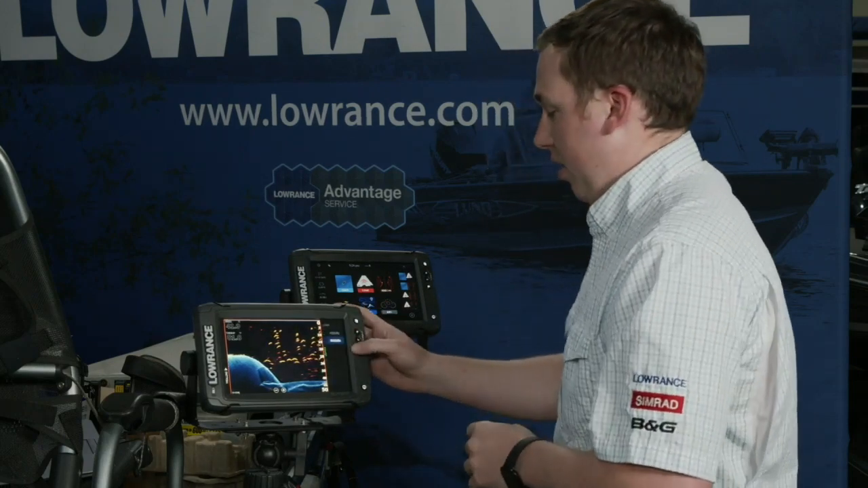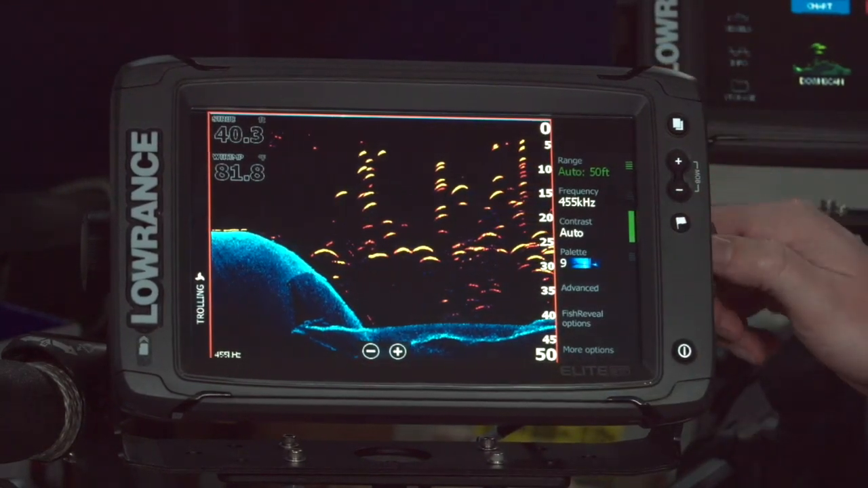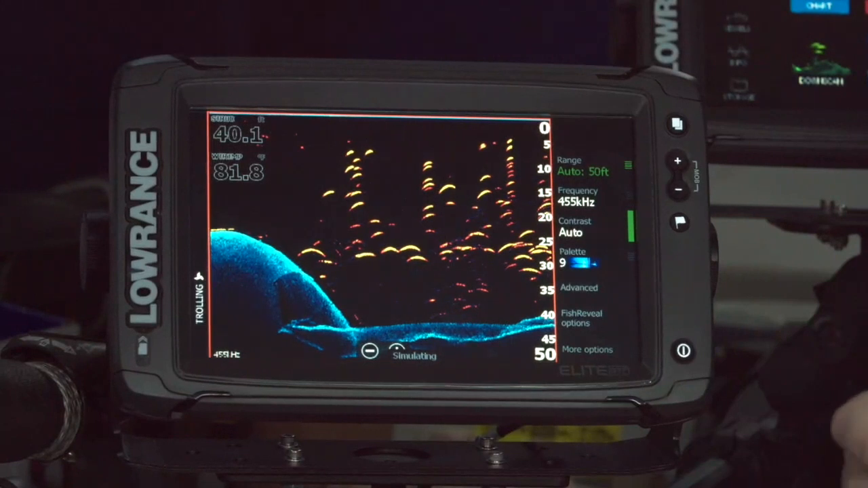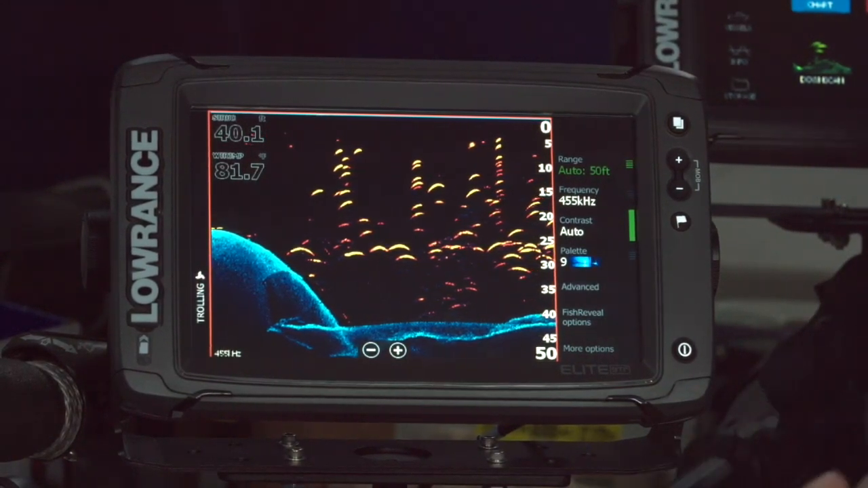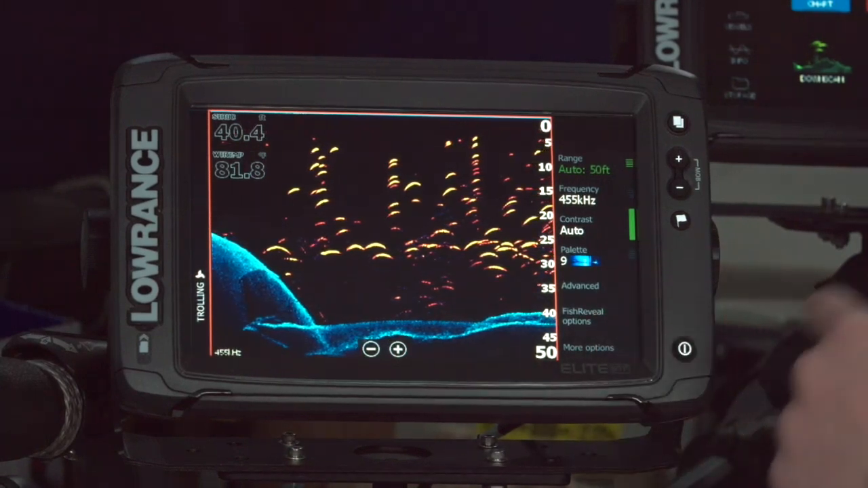So some of the things you can adjust on downscan, there really isn't a lot, actually. I don't hardly ever adjust anything on my downscan. You will see some options for frequency depending on the transducer you have plugged in. If you're in downscan and you have the active imaging 3-in-1 transducer, it only runs one frequency, so there's not a button there to change it.